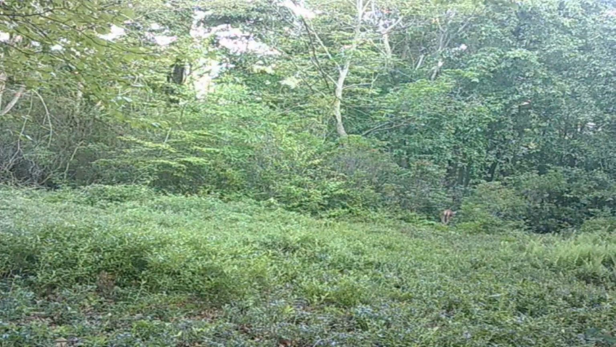And I think that one that was coming from the right there was a little buck. We've got a group of 3 or 4. It's got a little buck or two in with them.